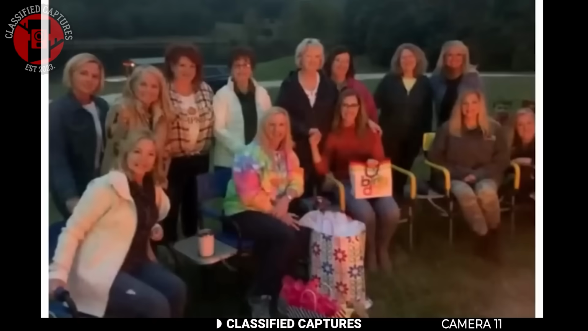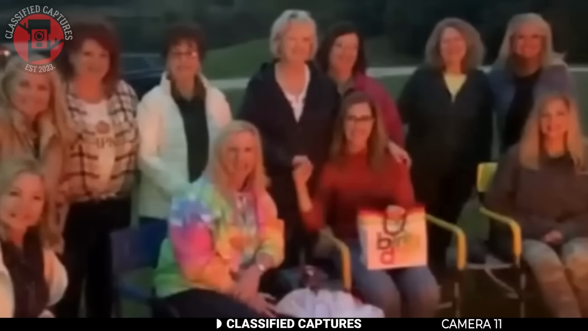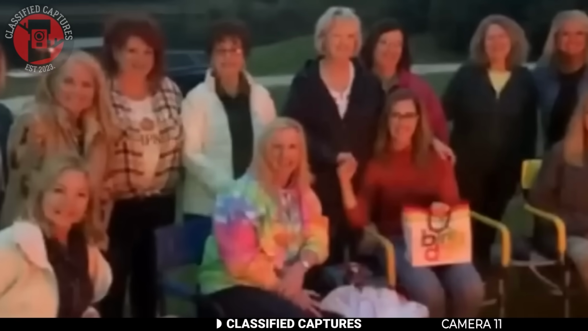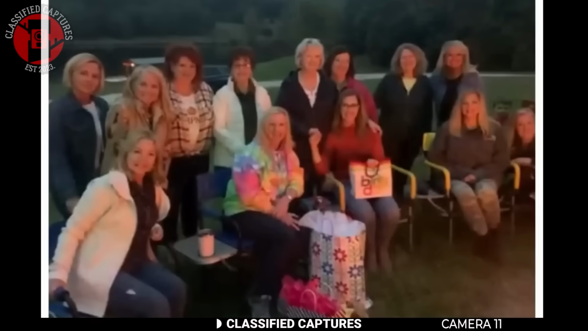A group of women had gone on a peaceful lake getaway to celebrate a birthday. As the sun began to set, they gathered near the water for a photograph. Everyone was smiling, enjoying the moment. It was one of those simple, beautiful memories. But later, when the owner of the photo was going through the pictures, she noticed something strange.